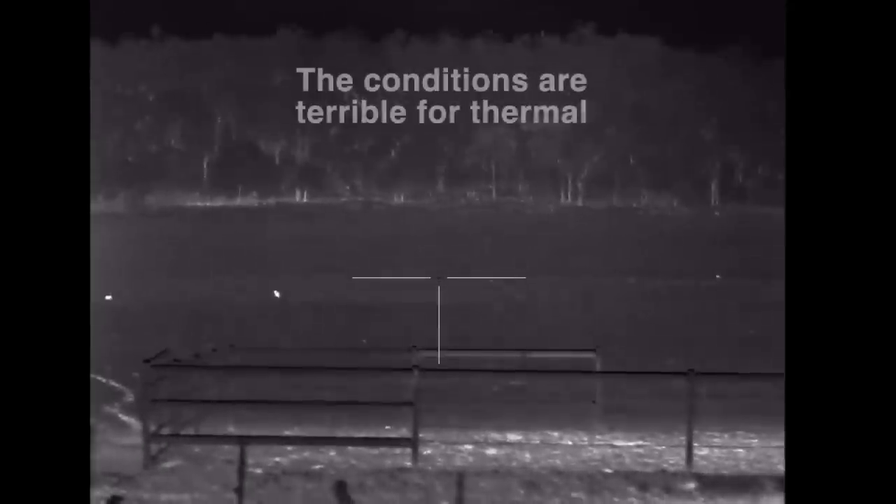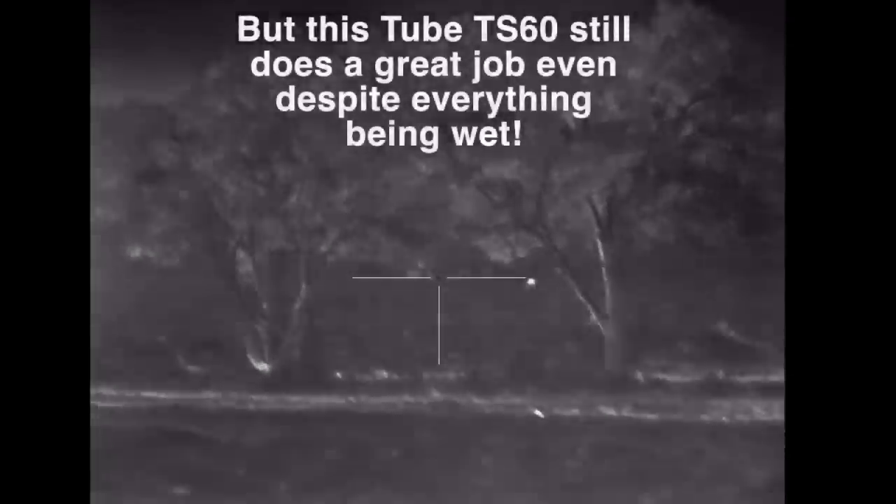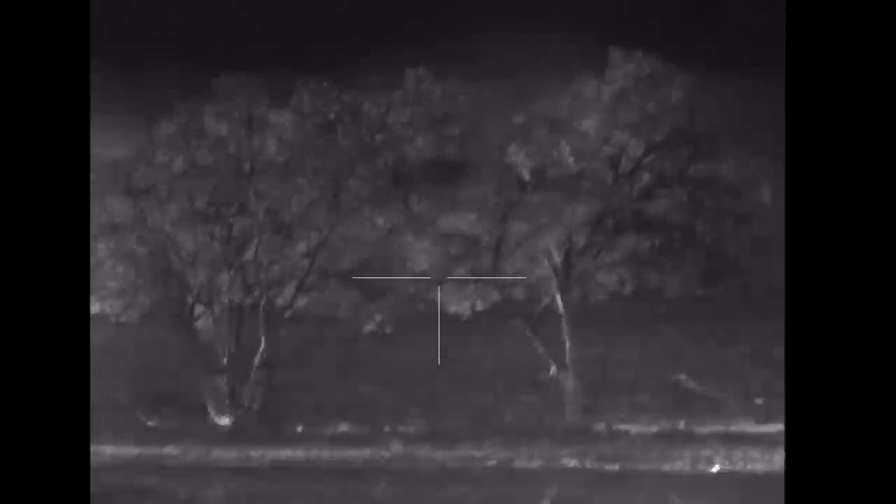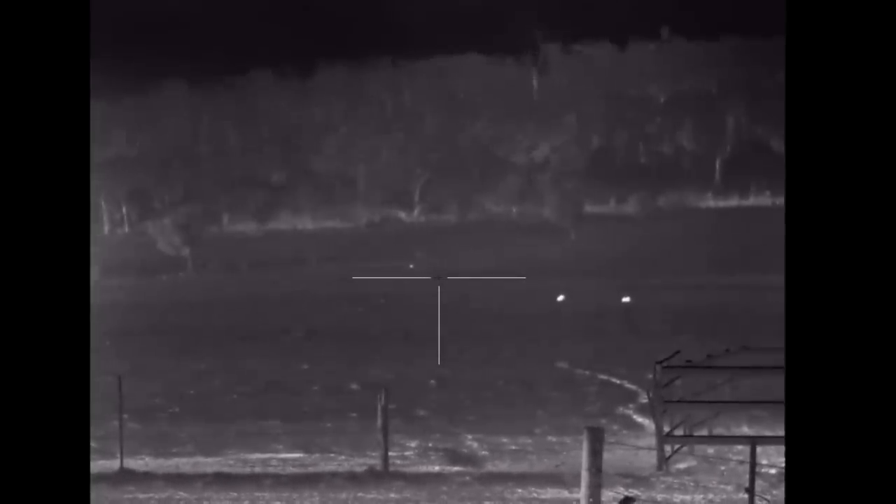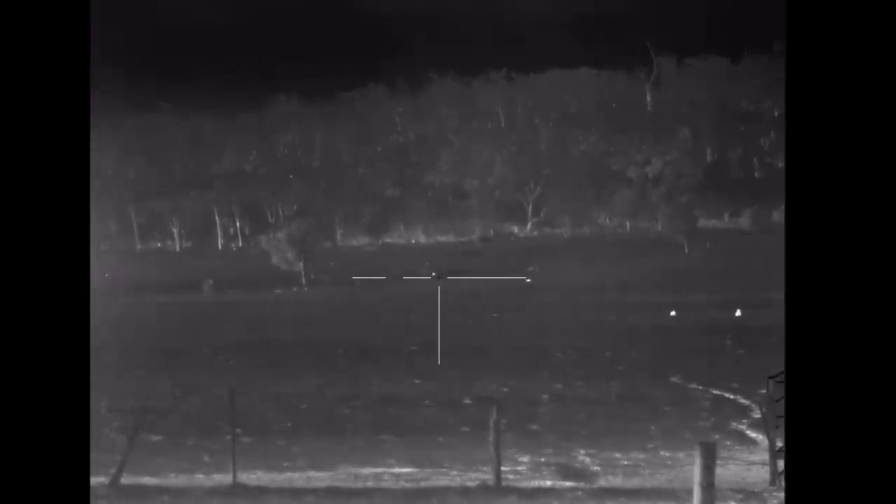Righto, we've got a few hares out in the paddock here. That big pig, he disappeared over into the side of that hill over there, so with any luck later he might come out if we're patient enough. We've got 1, 2, 3 hares. There's a mouse running around there. Did see a fox. Yeah, that might be a fox over there. There's a hare here. The fox I saw before went that way. So I'd say that's probably him.